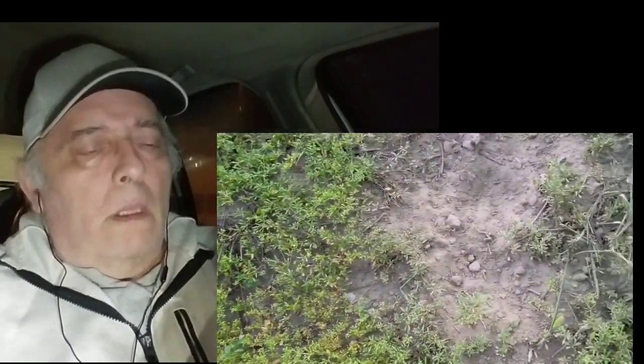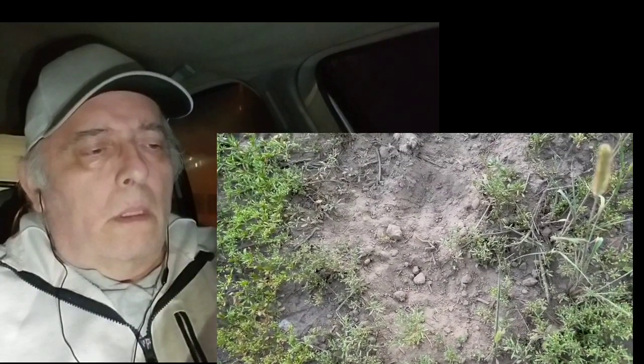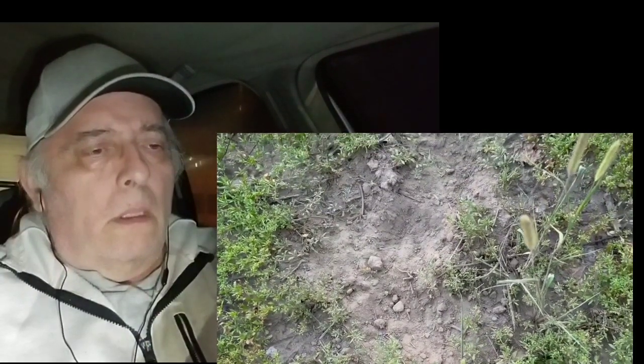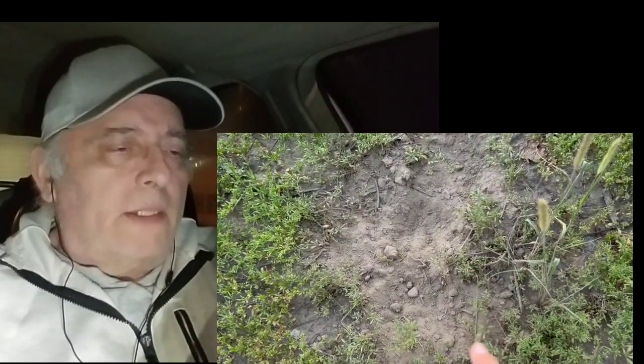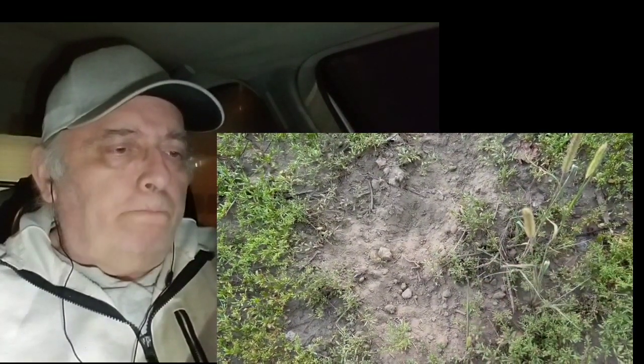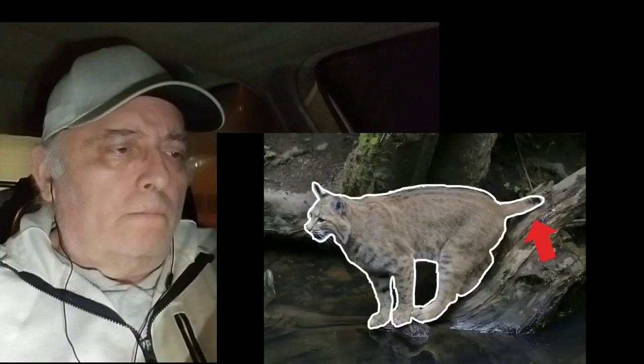There's some tracks here, but they're not very defined. These that I found were very defined feline tracks, and the only feline that would have a tail dragging mark would be a mountain lion or a panther, because bobcats have very short, stubby tails.